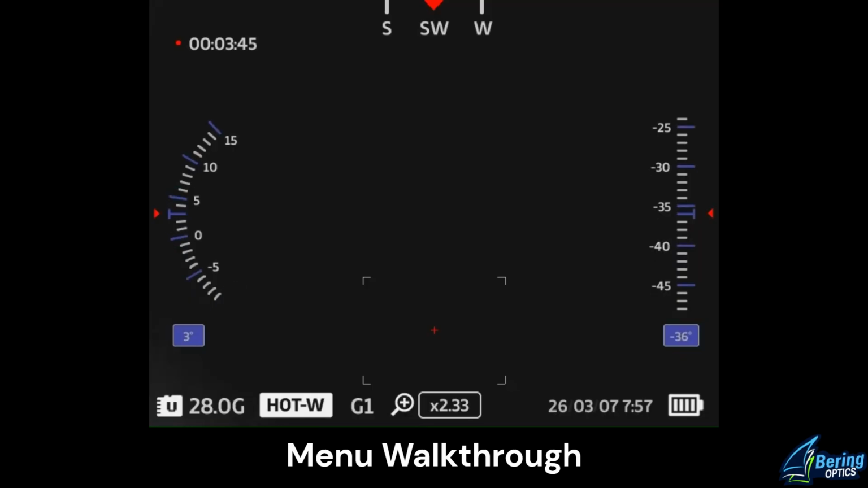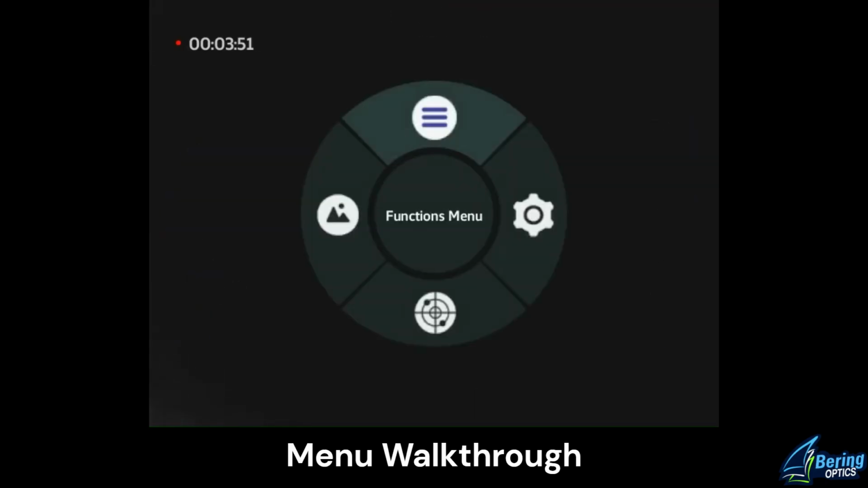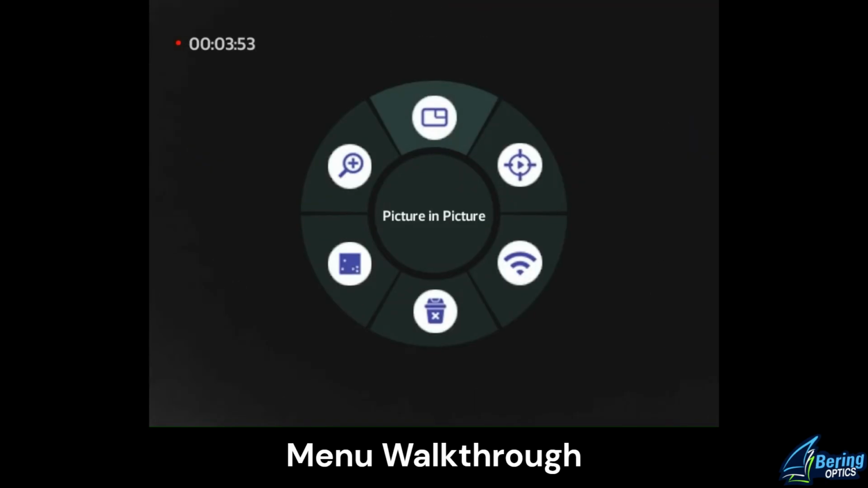I've started to begin liking the bottom picture-in-picture placement. I'll continue to try and illustrate that in some hunting footage that we get with the scope. It's nice and out of the way. Recoil activated video basically automatically records during recoil impulse for 10 seconds pre-recorded and gives you an automatic file. And the options there are on or off. So that concludes the functions menu.